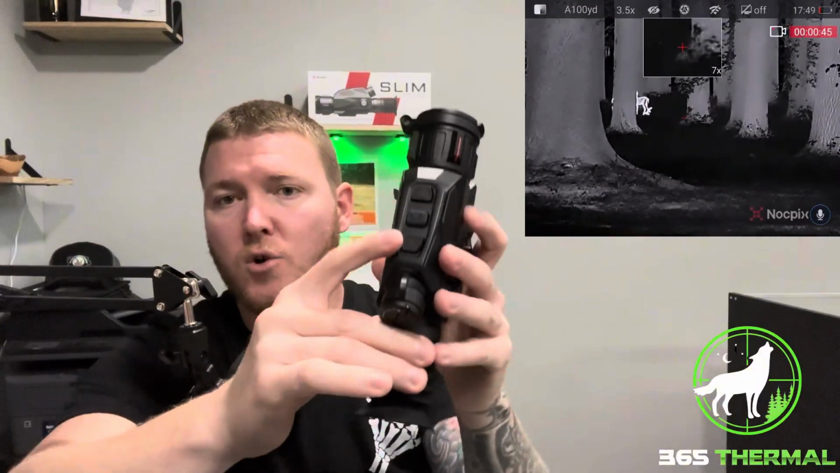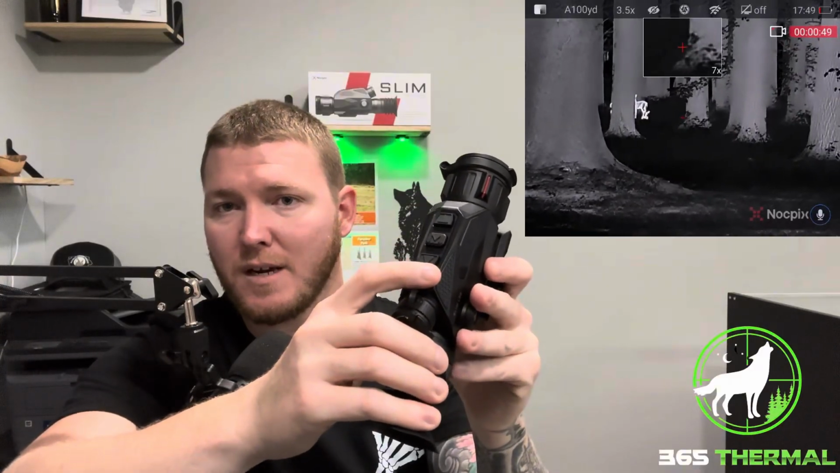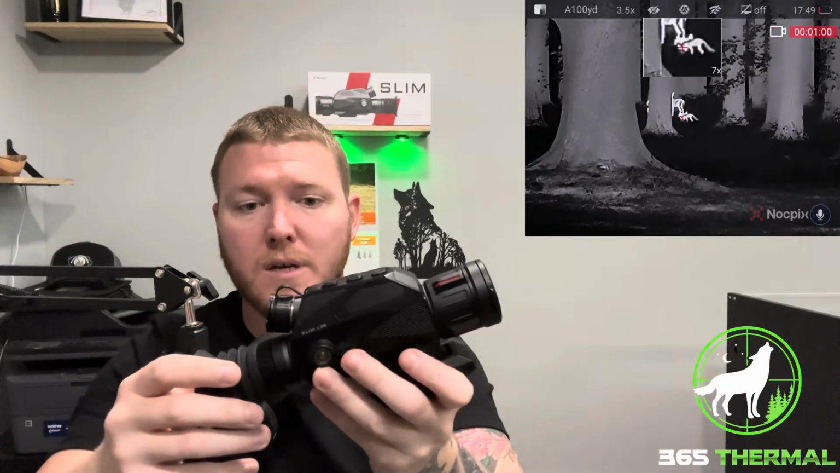And then, of course, the down button here, as you see, is going to be for your capture button. You press it once, it's going to capture a photo. Press and hold, and that is how you're going to record your hunts. This does also have the RAV function, so that's recoil activated video for those of you that are curious.